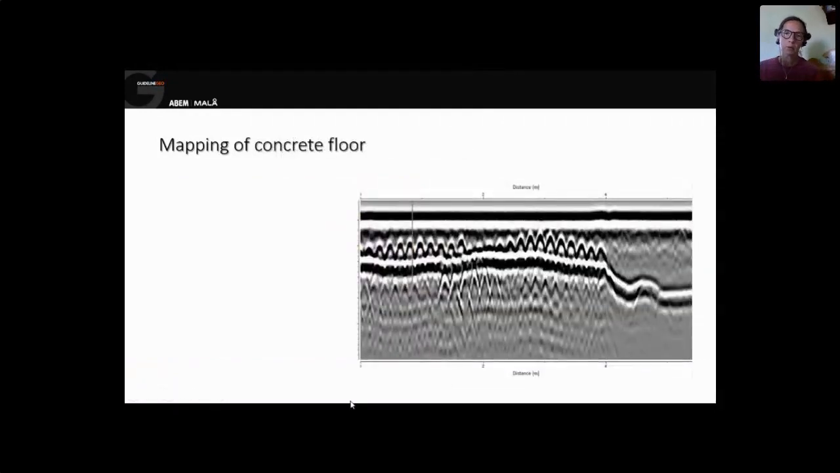And you can, of course, also measure on floors. This is a quite clear example of a rebar mat at different depth. You have the hyperbolas, and then you have a clear layer beneath those hyperbolas, and that's the actual thickness of the floor.